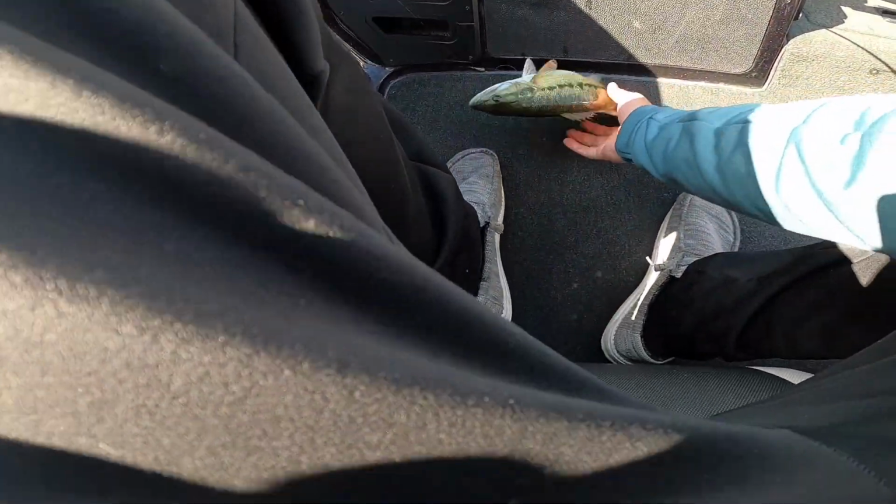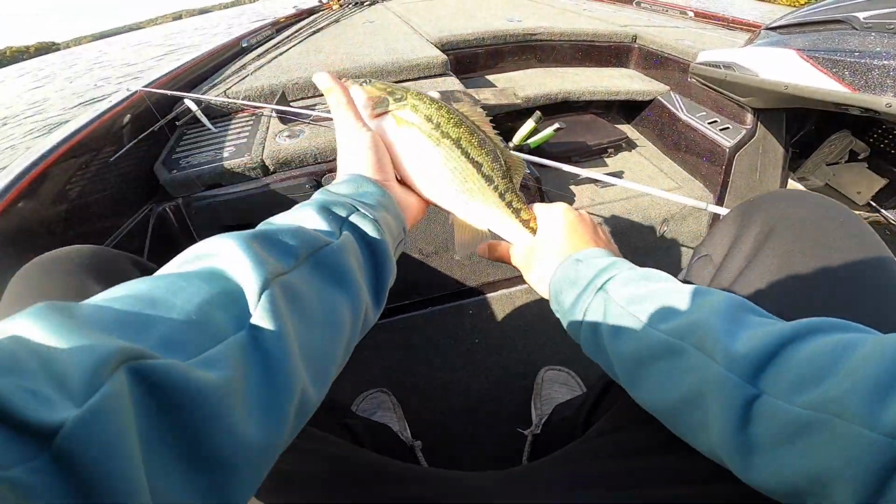So fat. They gotta be 14 for the tournaments out here. Alright, bruh, chill. I guarantee you a ton of these are 13s, not even 14. They're just so fat, they're just not long. That one right there is barely short, barely. I mean, still a great fish, super fat.